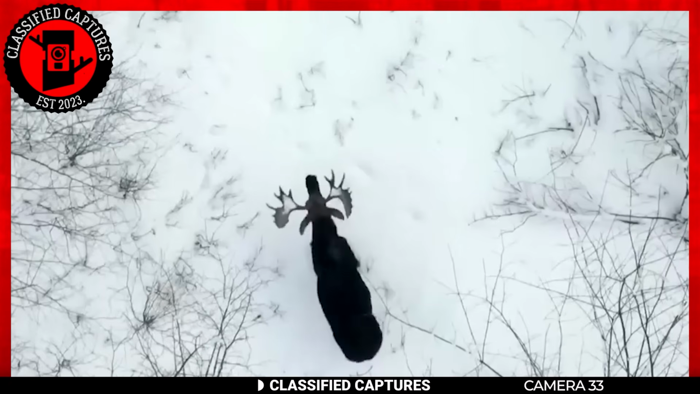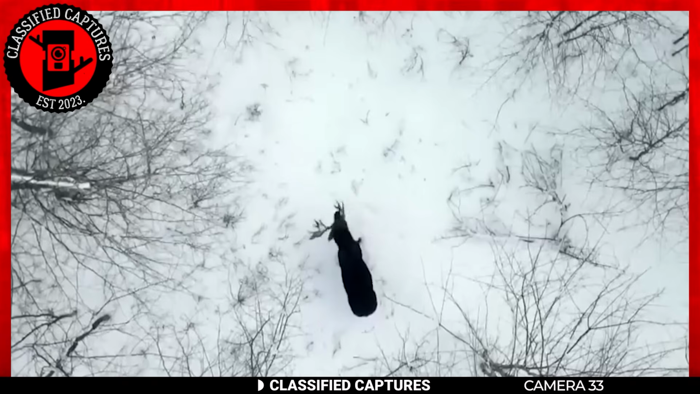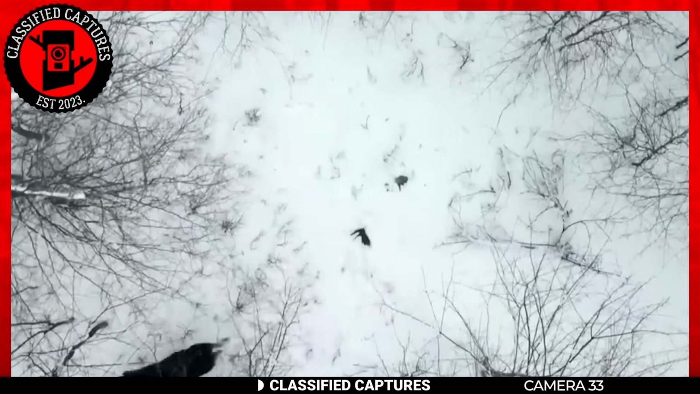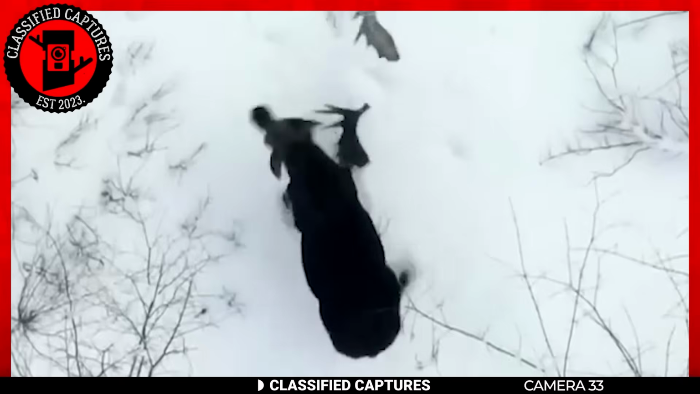Moose, with their grand antlers, do look quite majestic, don't they? But did you know they shed their antlers every year? Yep, it's a regular thing for them. And this amazing drone footage caught one of those moments.